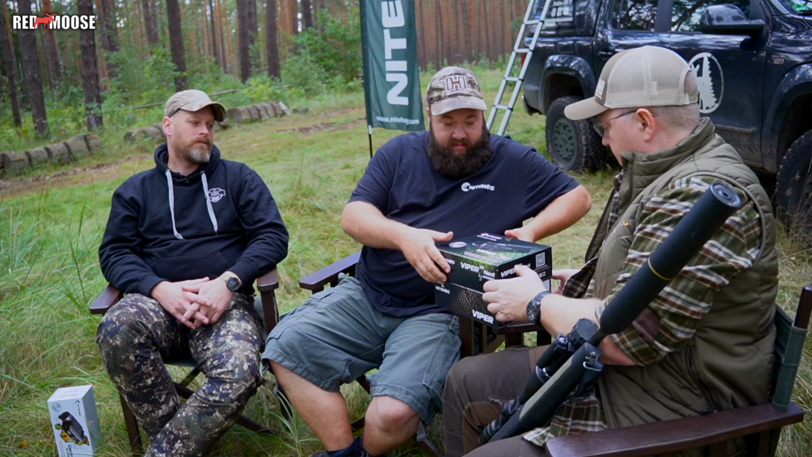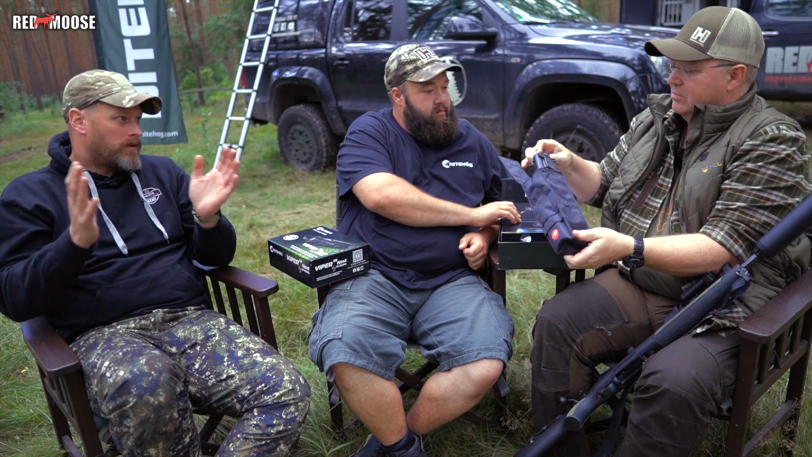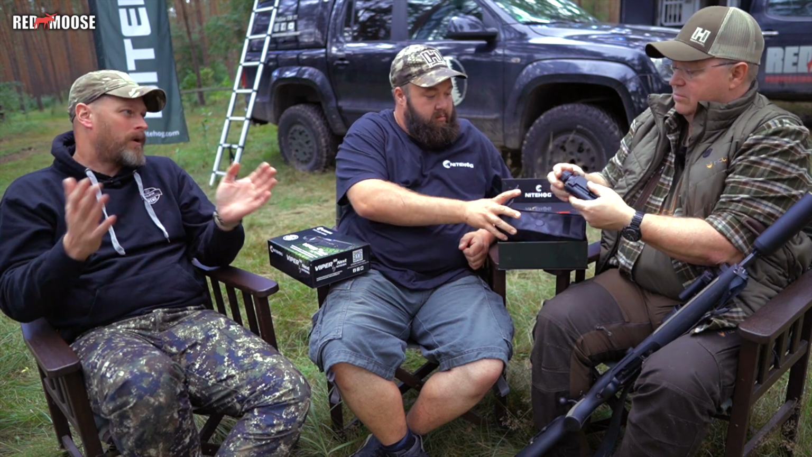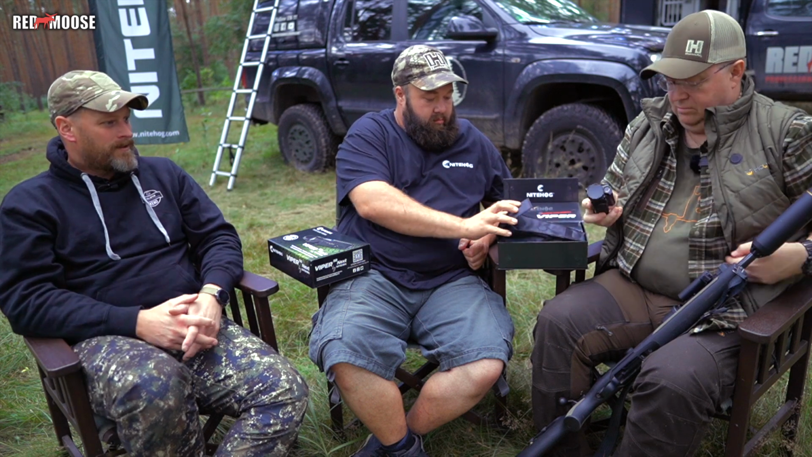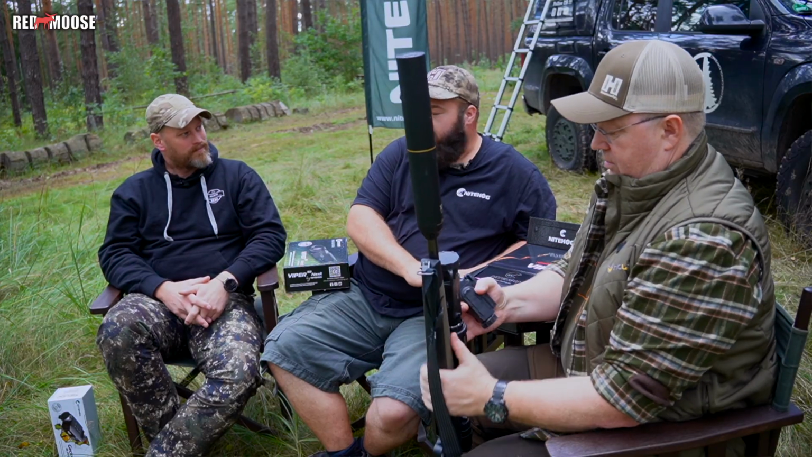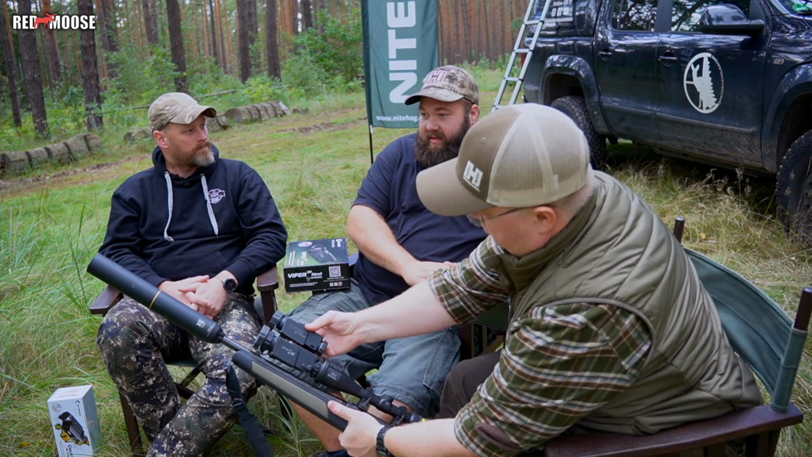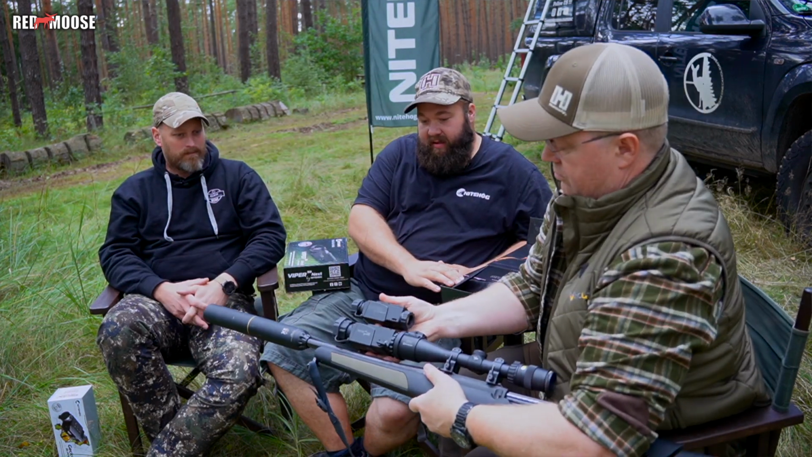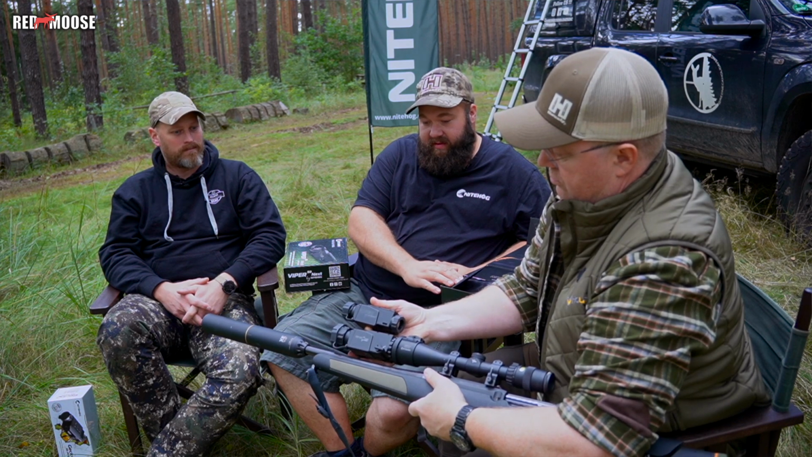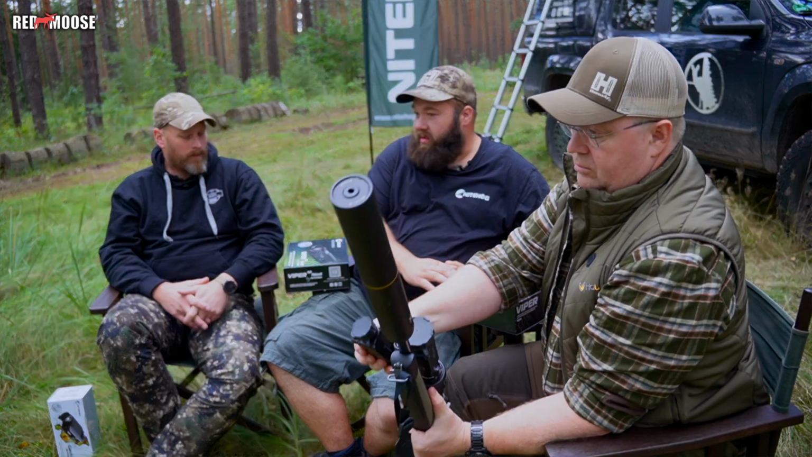Can we bring it out? Yeah, for sure. On the 35 you have a little bit more field of view. This is why I love the Viper 50, because I'm more into hunting wild boars out of the field, so I need a little bit more range for shooting, and field of view is not so important for me. Yeah, it depends on your kind of hunting style. The Viper 50 Next is developed as a long-range shooting device, and the Viper 35 is built as light and small as possible as a universal device.